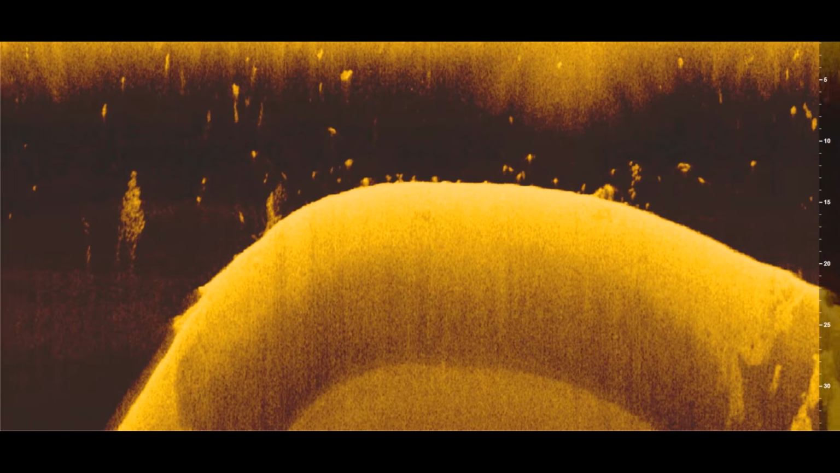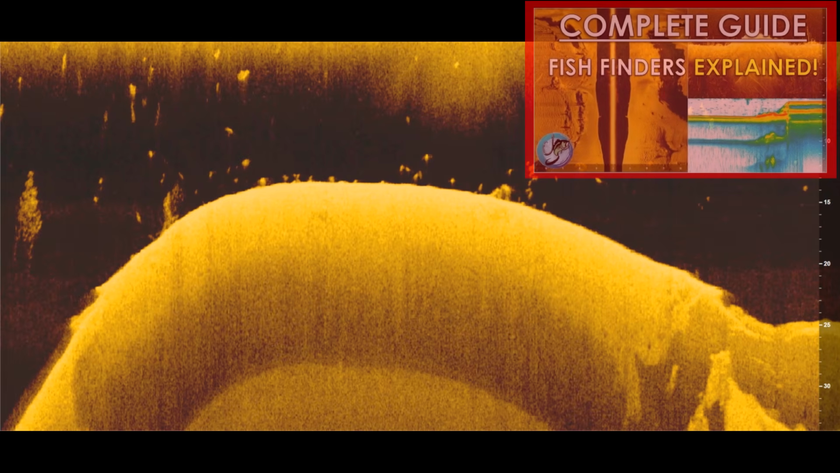Now, the best way to tell how the bass are positioned on the ledge is using the down scan on your fish finder. And I'm going to be showing a lot of images using down scan in this video, so if you don't understand how to read a fish finder or you want to brush up on those skills, check